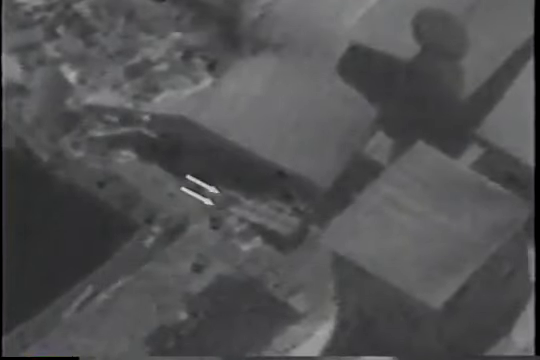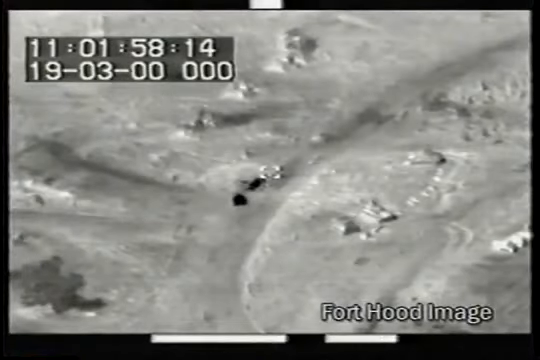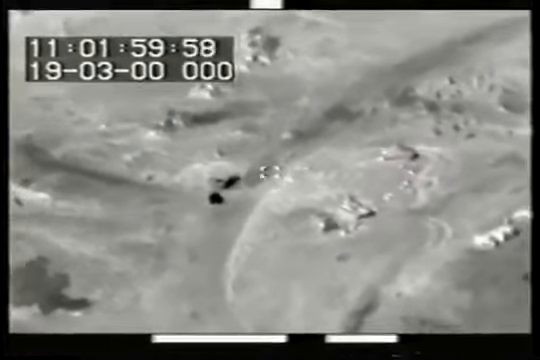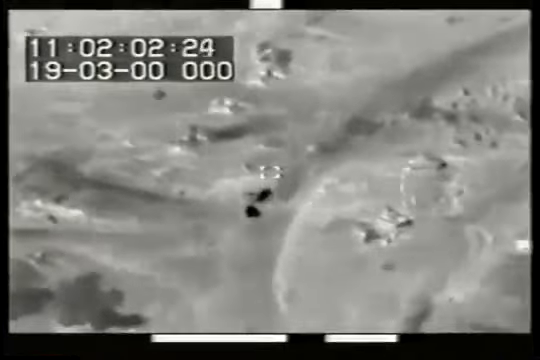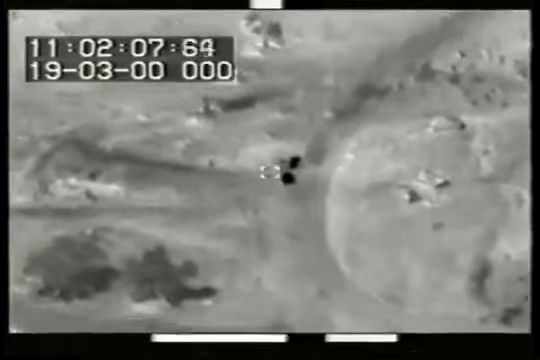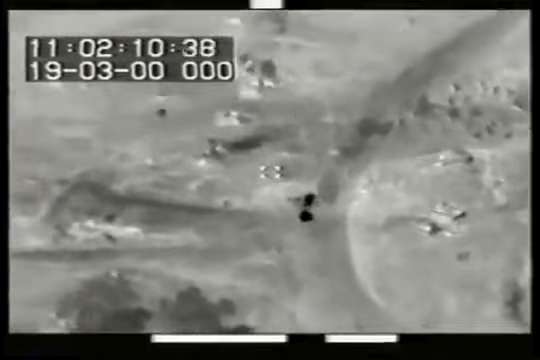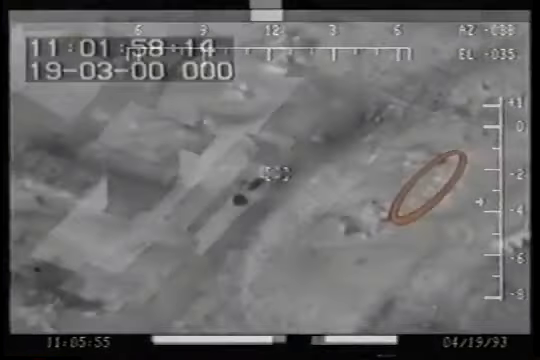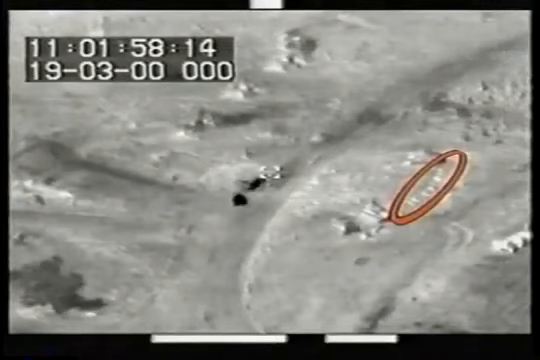The image analysts also reviewed the same still photo images in the context of FLIR imagery made at about the same time at Mount Carmel, as well as FLIR imagery shot later at Fort Hood. Upon reviewing the Fort Hood FLIR recreation imagery, the FLIR project scientists offered the following observation. Why does the Fort Hood FLIR test imagery appear to be so much brighter and lacking in detail than the imagery made at Mount Carmel on April 19th? In addition, why don't the human figures in the Fort Hood FLIR look like the figures seen in the April 19th FBI footage?